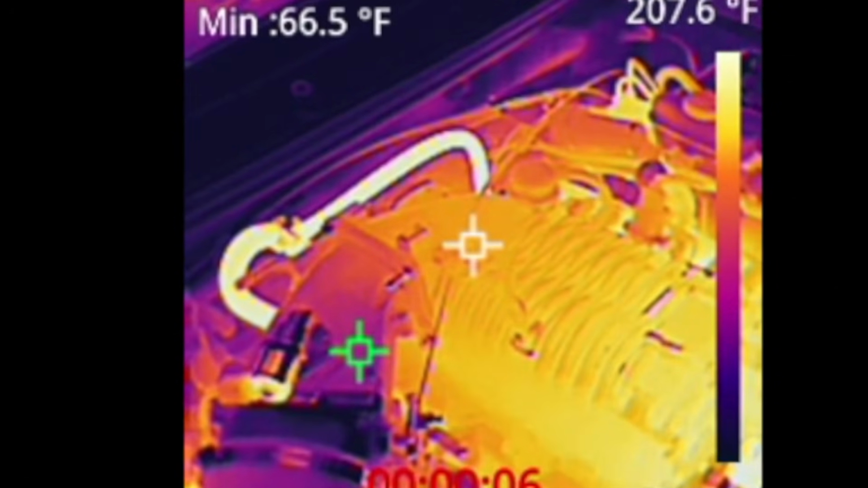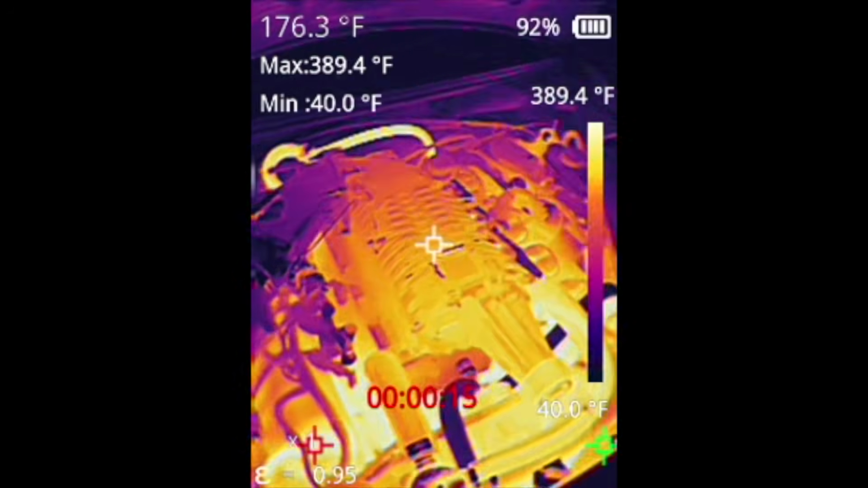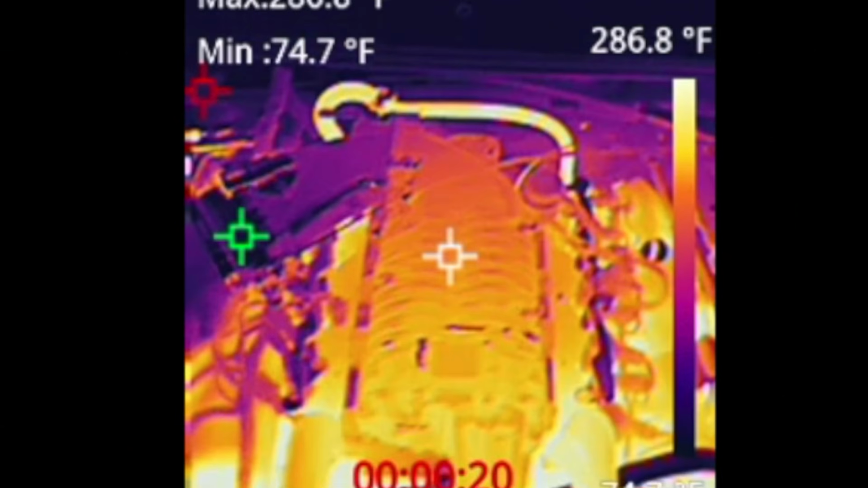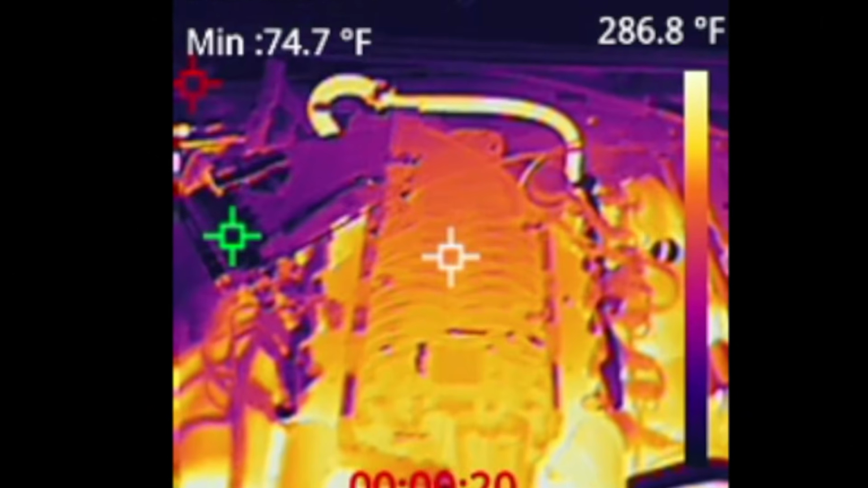Now it looks like it's 180 degrees, 177 on the blower, where it was in the low hundreds to begin with. The snout is hotter, and I had told him I was pretty sure that the gear set in the snout was going to be a little bit warmer than the rest of the blower. But like you pointed out, look, the air intake in the back is still kind of bluish color there where the air is entering the engine.